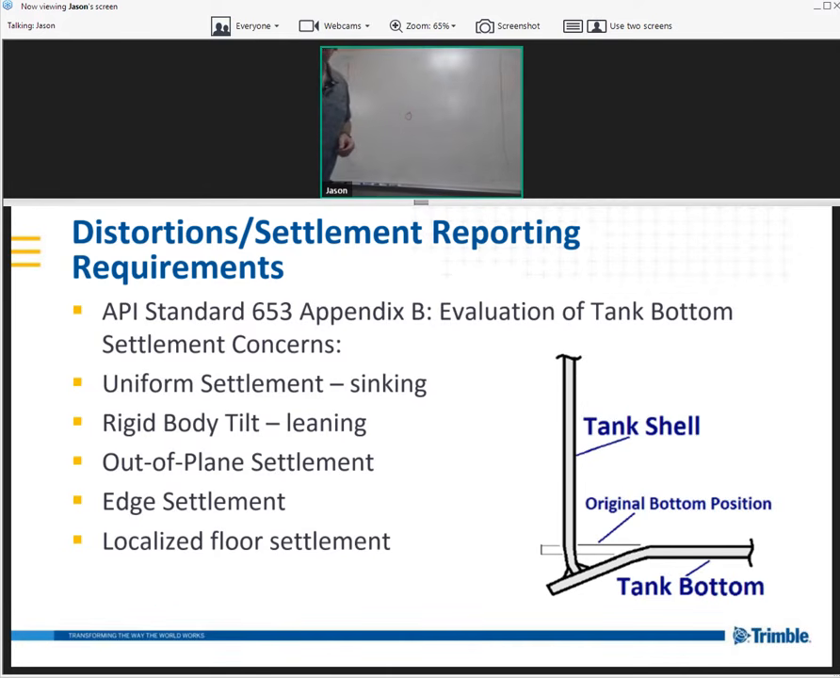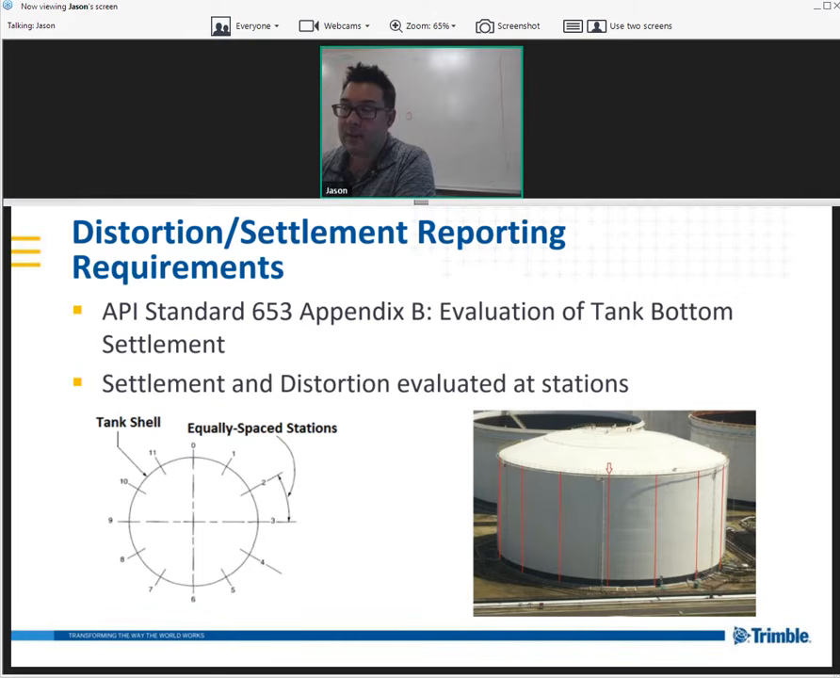So in the picture that you see on the screen down here in the lower right, that's where you can see that bending down. And that's what we refer to as edge settlement. So this is particularly important. Edge settlement and bottom settlement of the tank. They're also looking for any kind of tilt in the tank if it's leaning one way or the other. And I think that's it for the floor settlement.